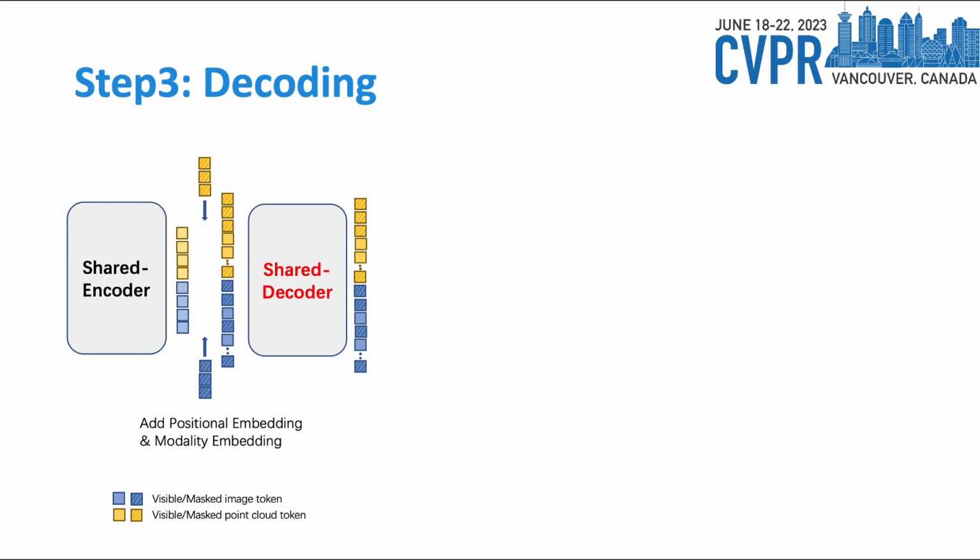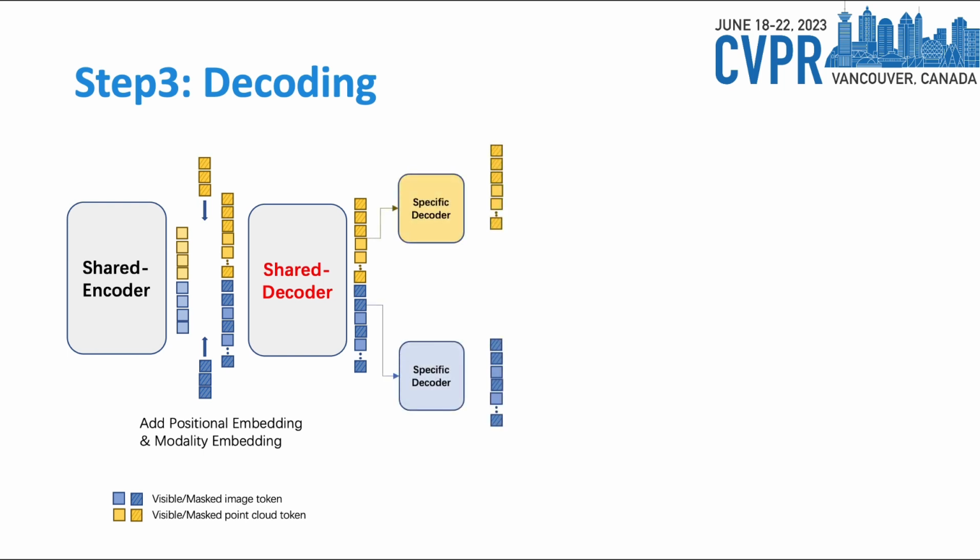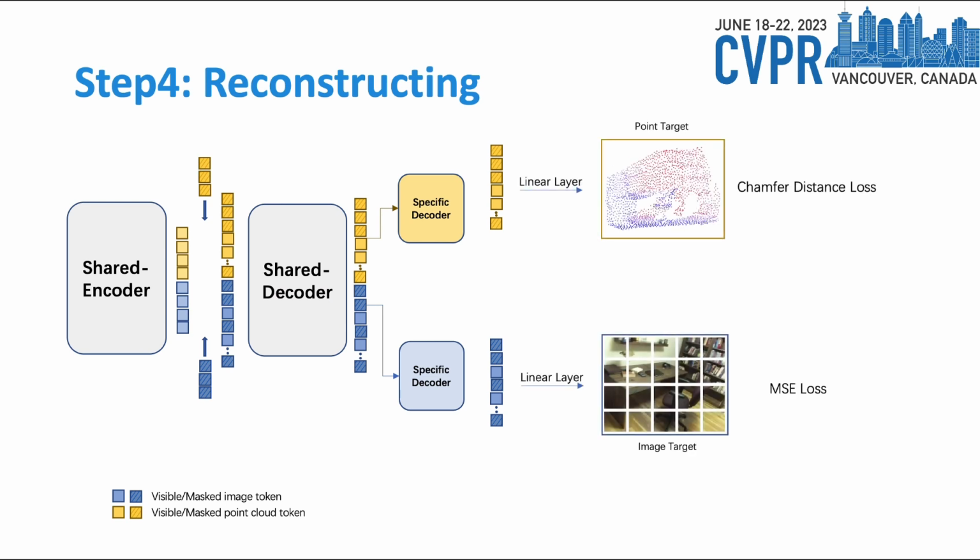The full set of features and tokens are sent to a shared decoder and then separated into modality-specific decoders to get decoded features. Finally, we reconstruct the input point cloud and image using the decoded features with a linear layer reconstruction head. We apply Chamfer distance loss on the reconstructed point geometry and input geometry, and apply MSE loss on the reconstructed image pixels and input image pixels.